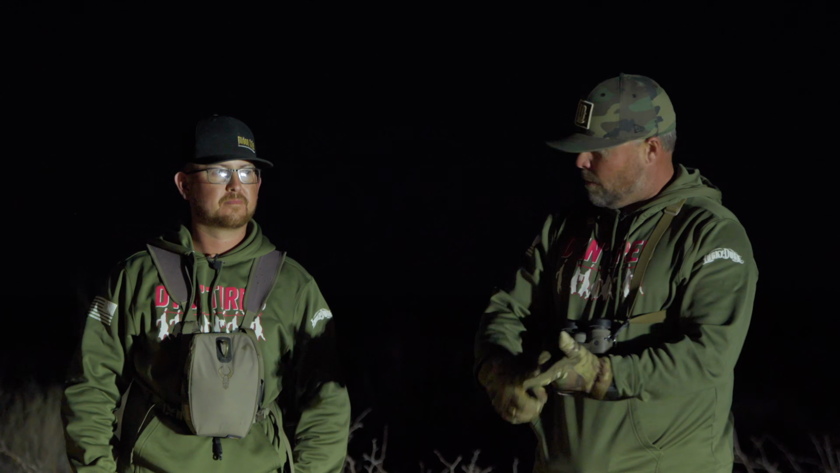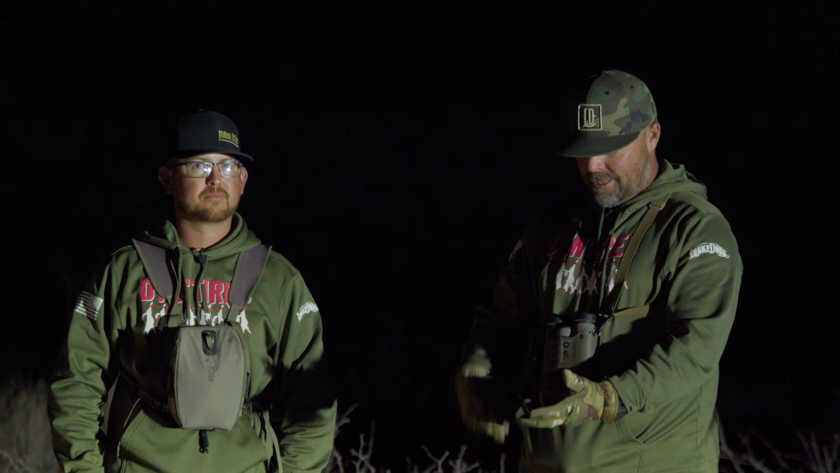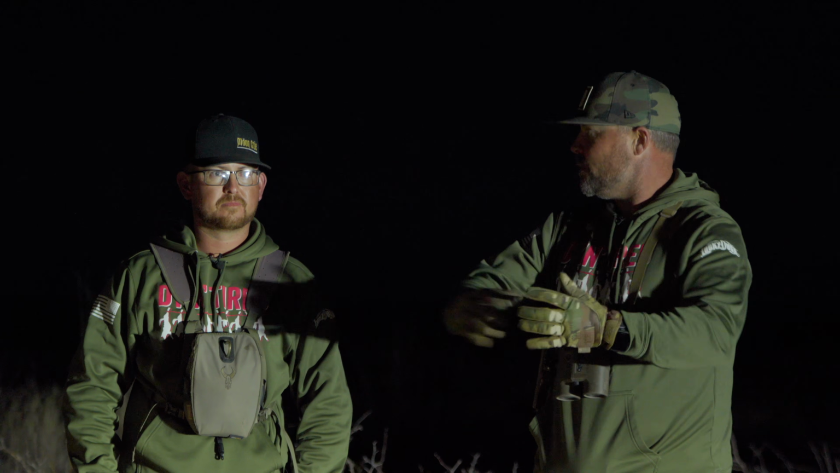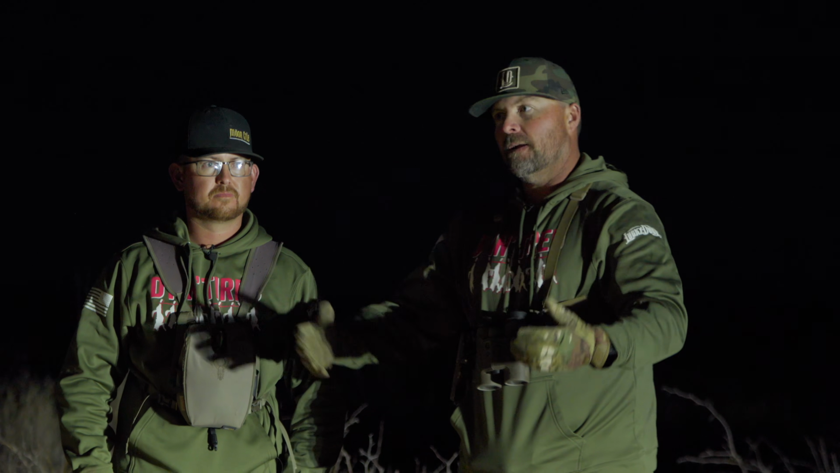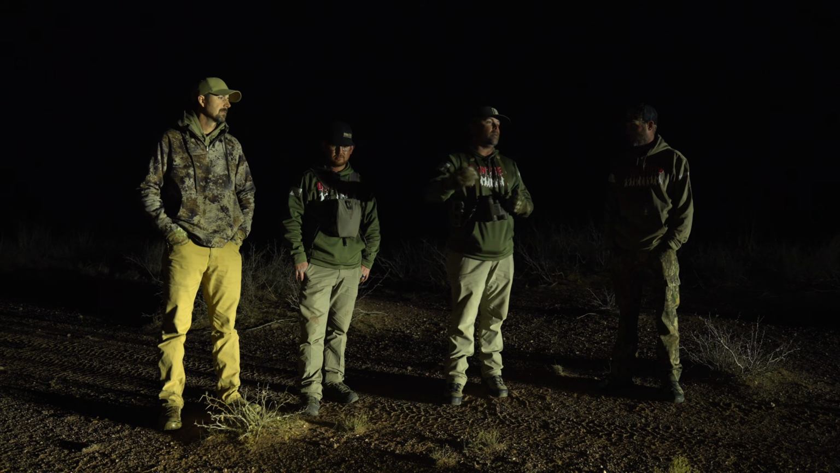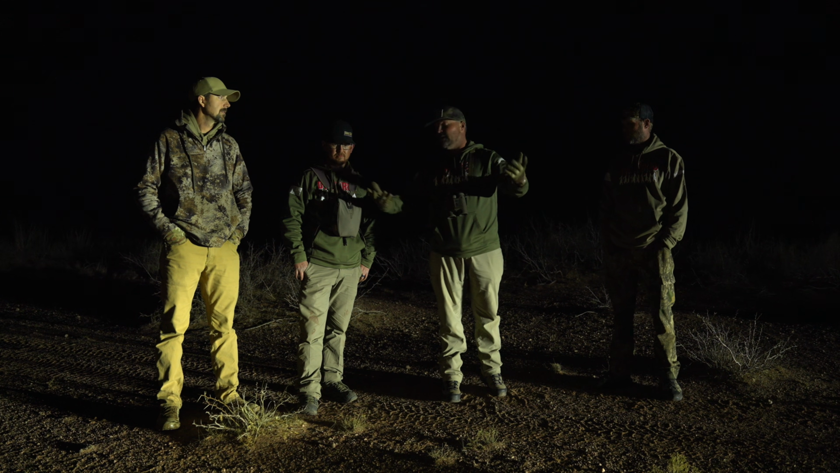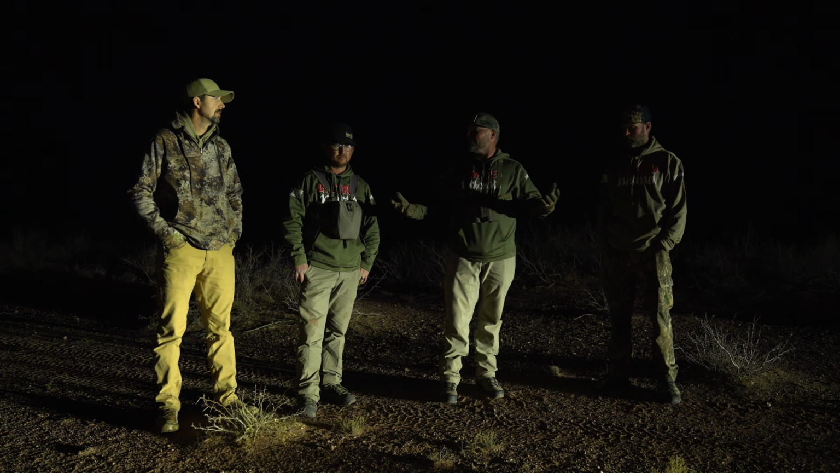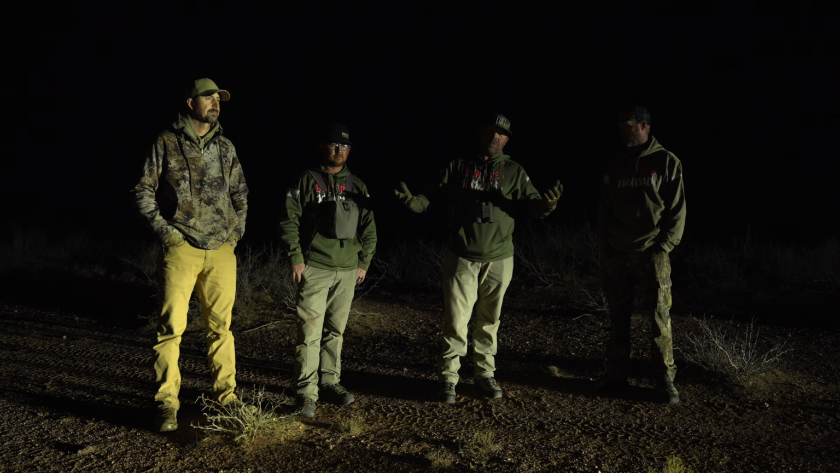We can control how we're moving through a property, how we're getting in and out of stands, the time that we're spending on stand. Are we covering the sounds and throwing enough variety out there to maybe entice a coyote that's not interested in the rabbit, but he wants the pup, or vice versa, whatever it may be. That's all the stuff you can control. And at the end of the day, you really don't know what the coyote's going to do. We never will, ultimately.